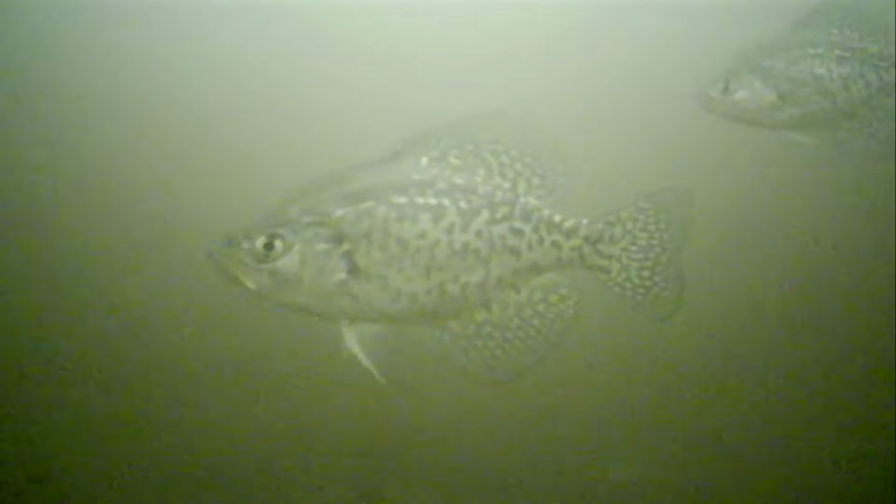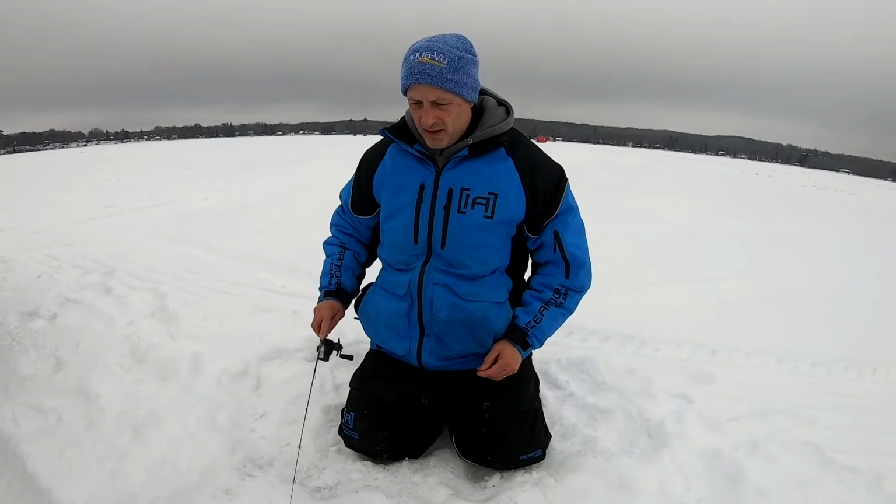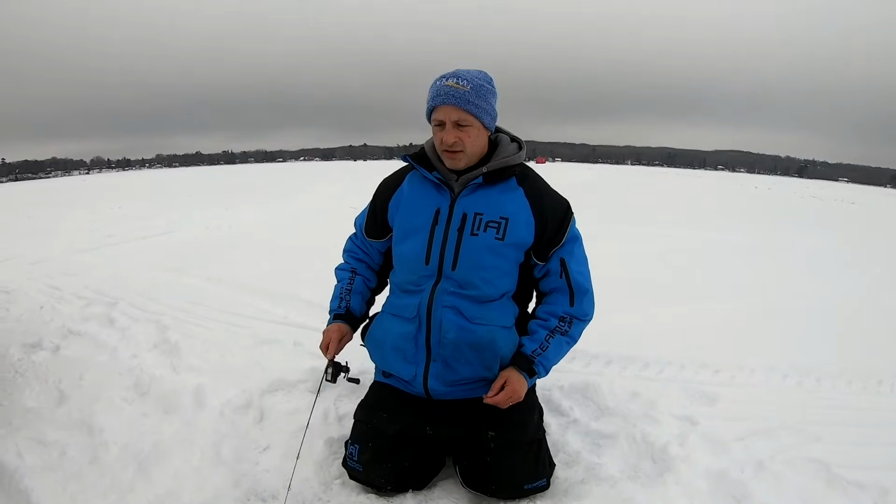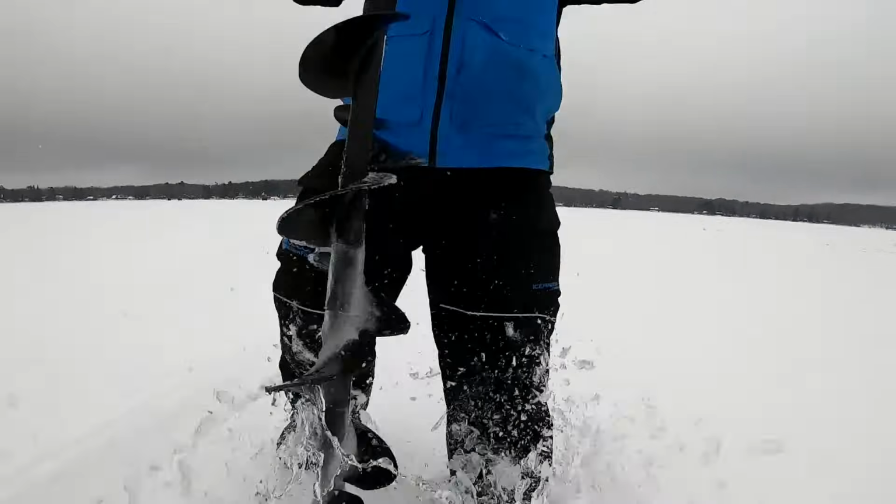But even up on those shallow flats to a degree, they're roving, but at least they're holding along something. Well, these fish seem to have moved. They weren't real big, but I'm gonna look around. I'm gonna cut a few more holes, 10, 15 feet around this little area and see if I can relocate them.